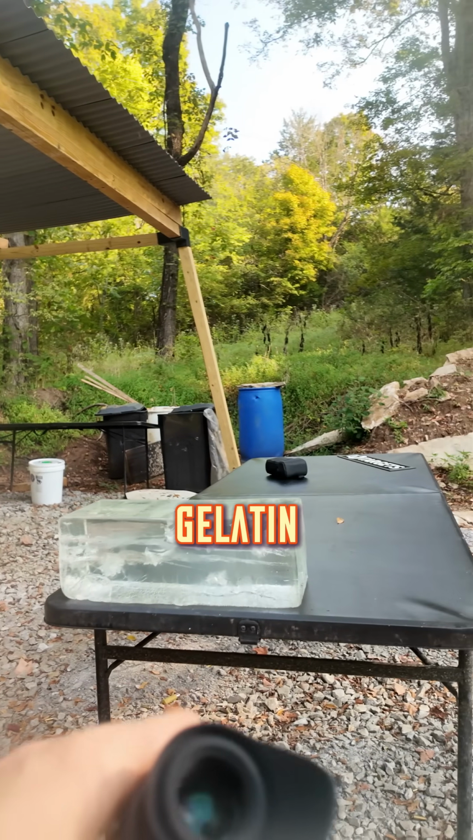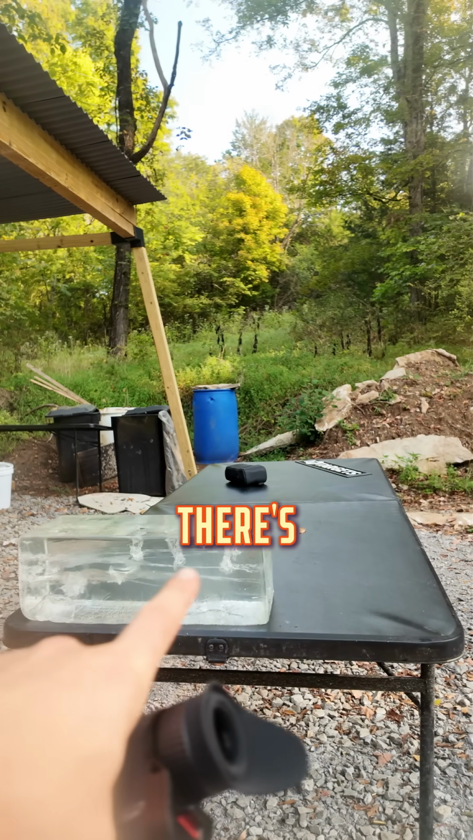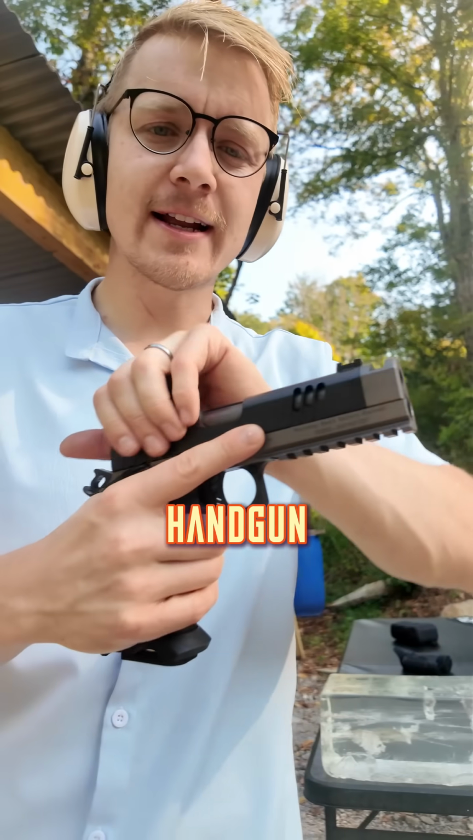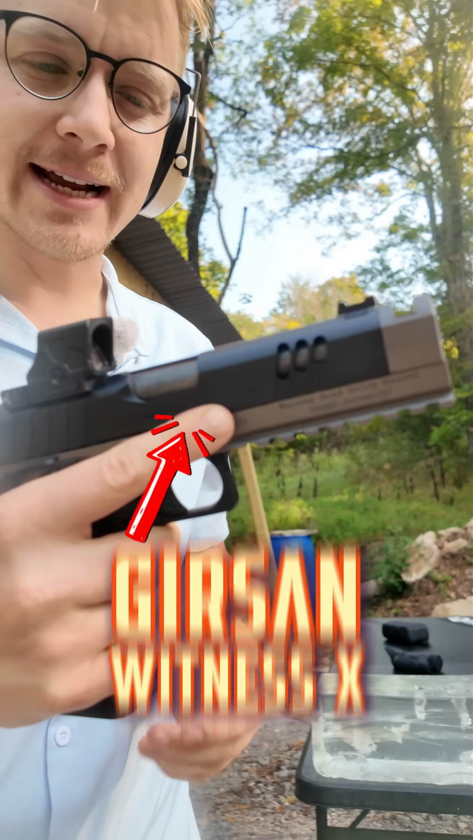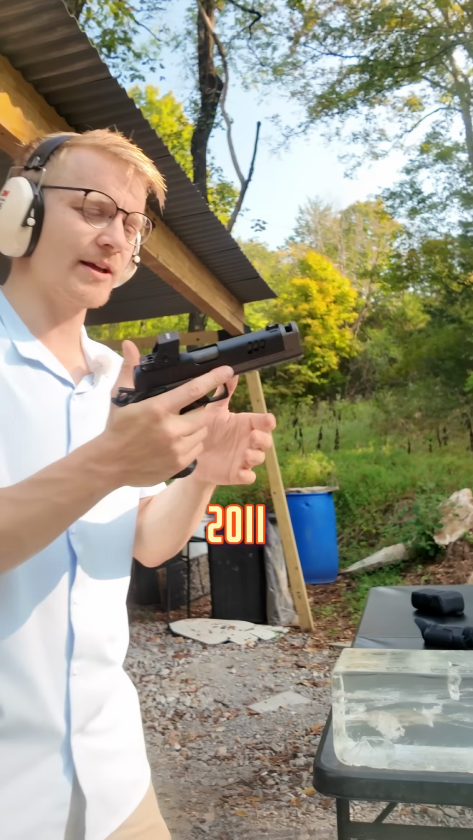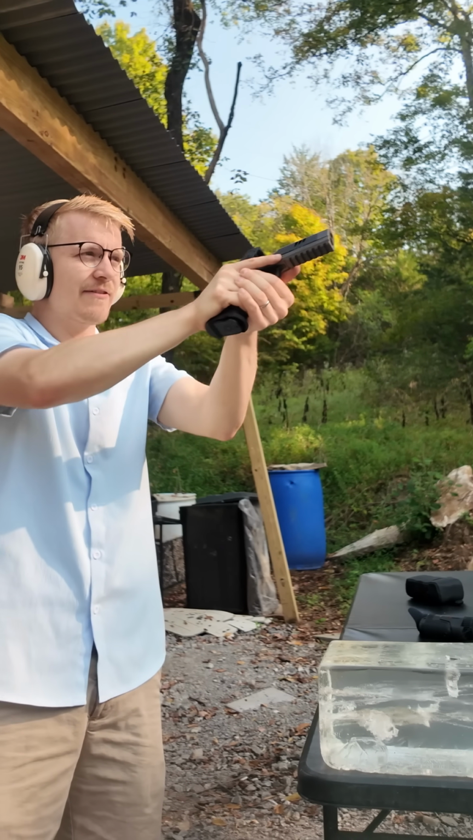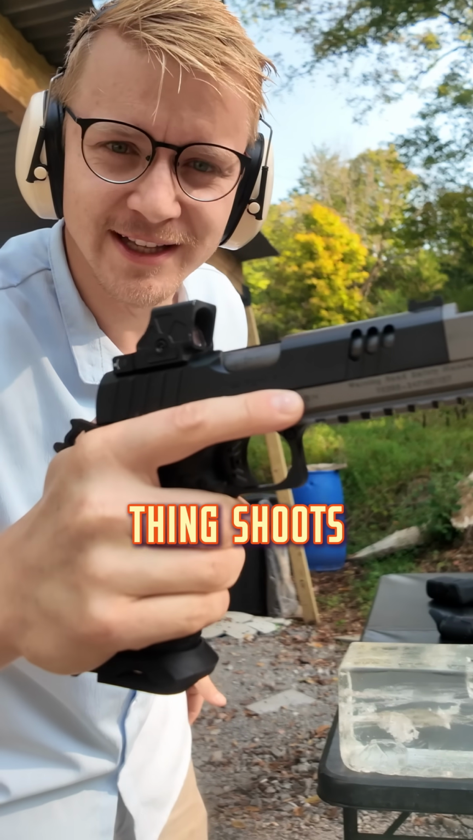And of course, ballistics gelatin, which we're going to record before being shot and after being shot to see if there's a heat difference in the gel. For our handgun, we have the Gearson Witness X because it has every single upgrade you could possibly get on a 2011. And we're going to shoot 3 rounds into that color changing target. Forget how smooth this thing shoots. Let's look at the results.